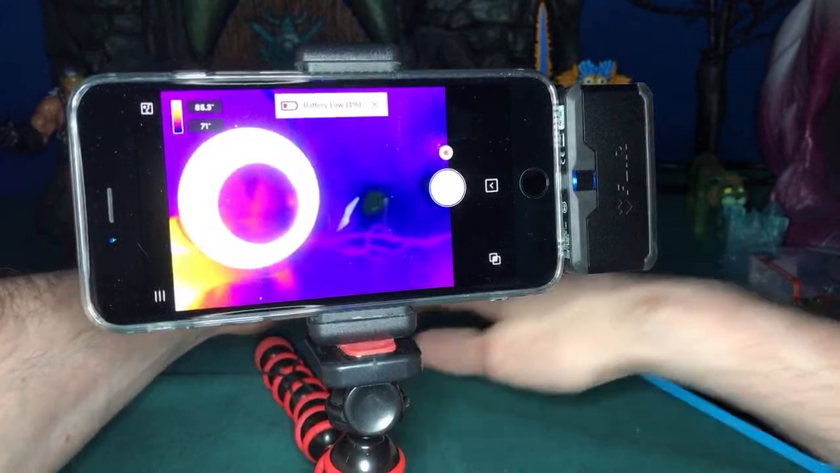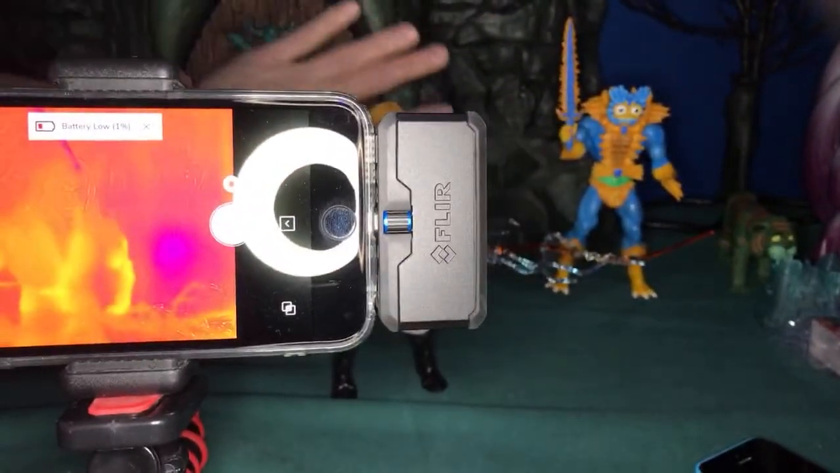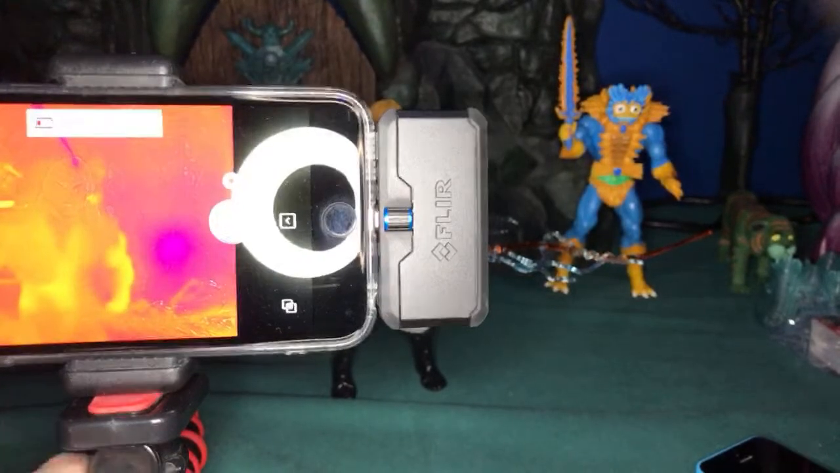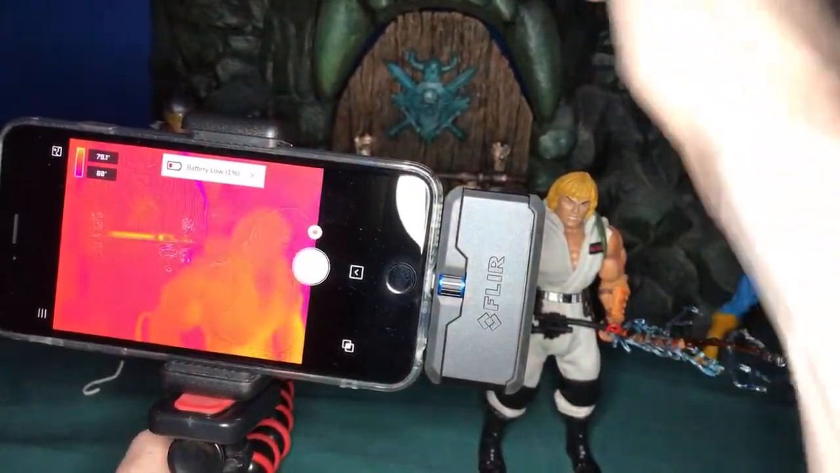Pretty crazy, huh? Let's see, watch the castle, for instance. I stick my hand on the castle door here for a while. Oh. You'll be able to see the little bit of hotness right across the handle there.